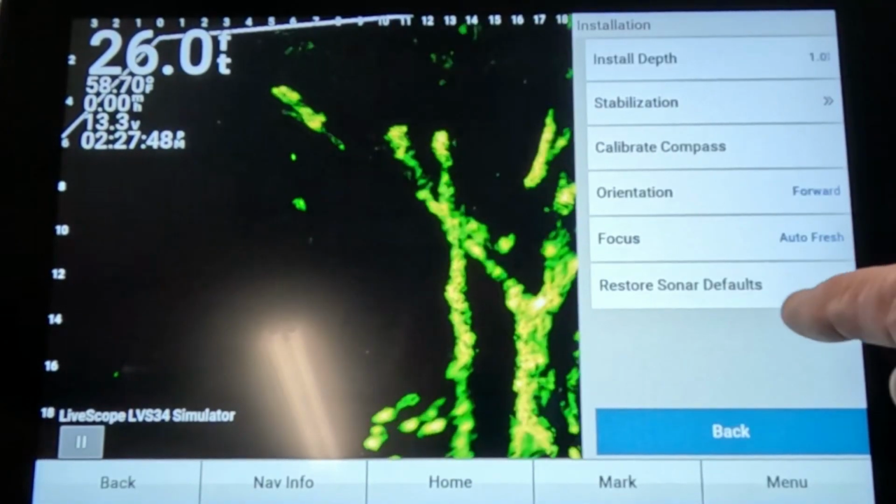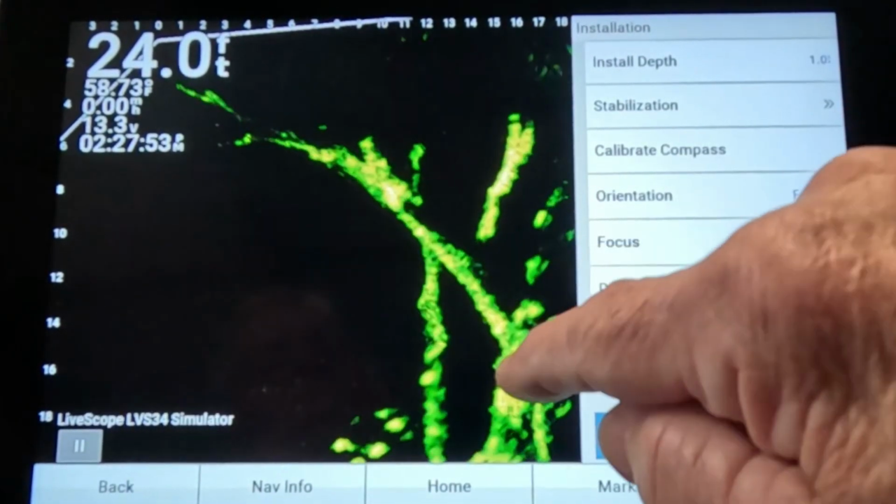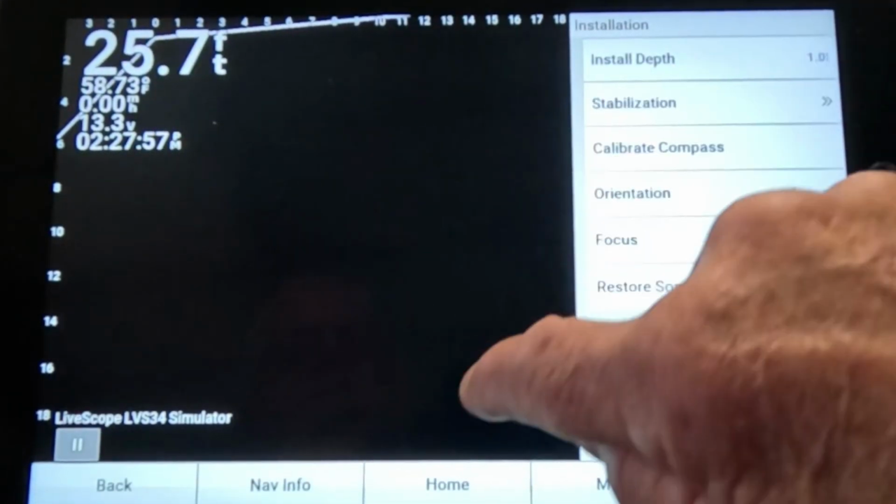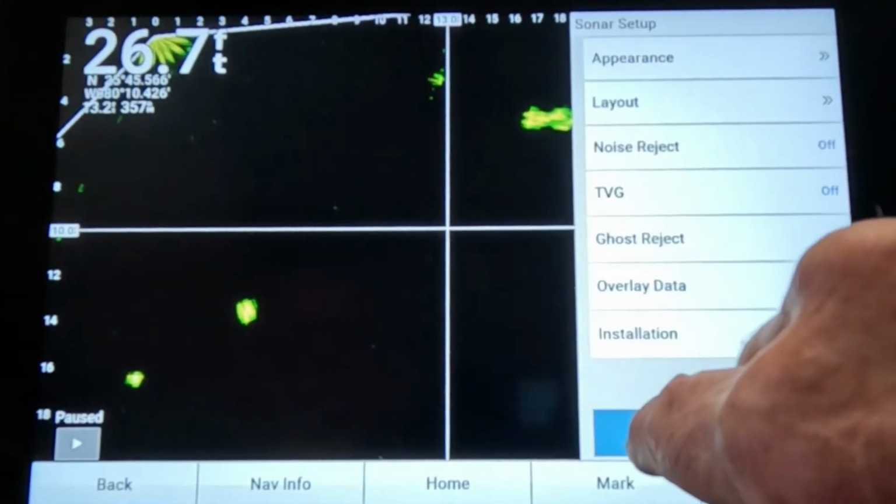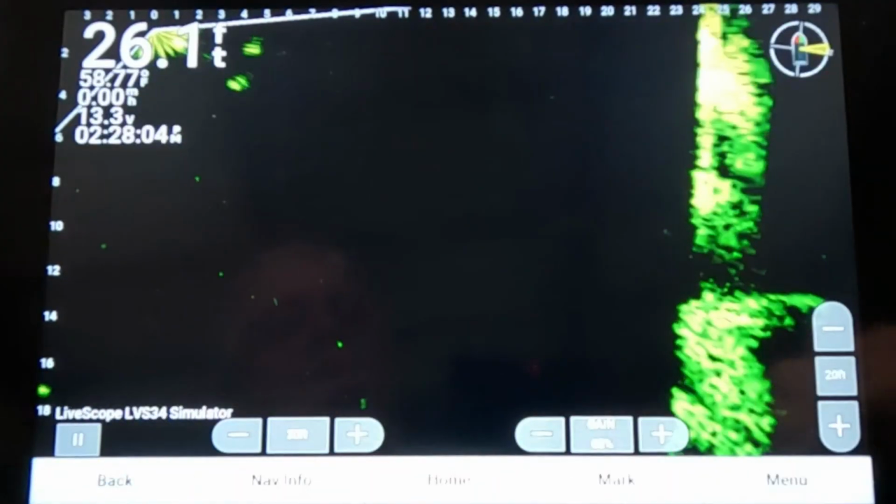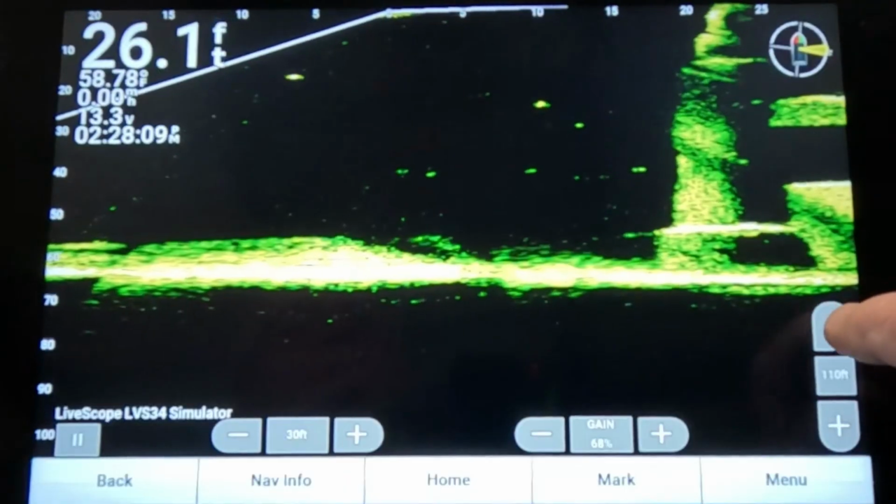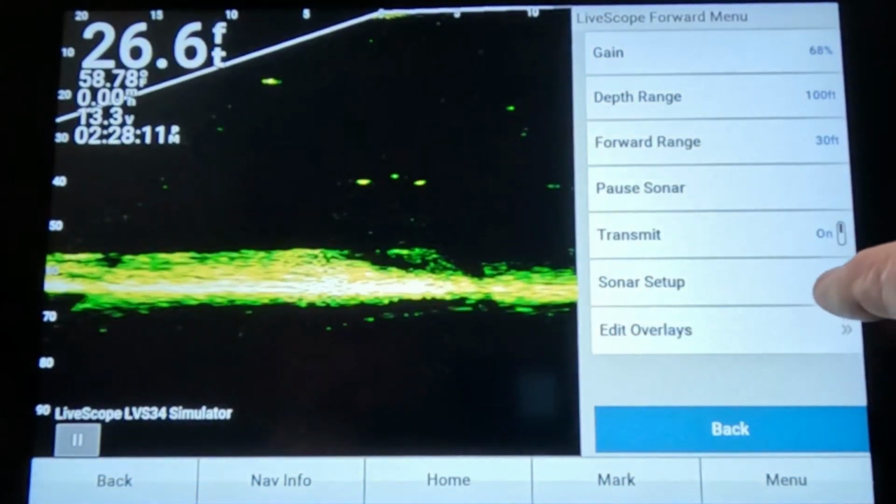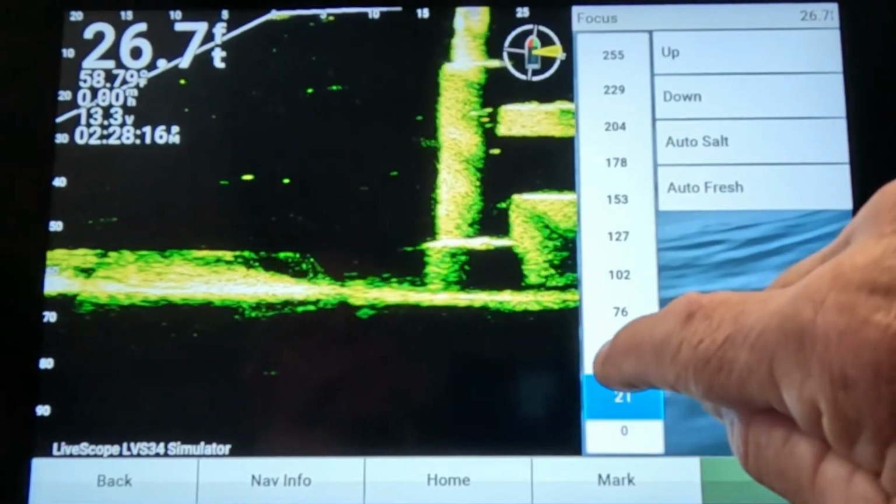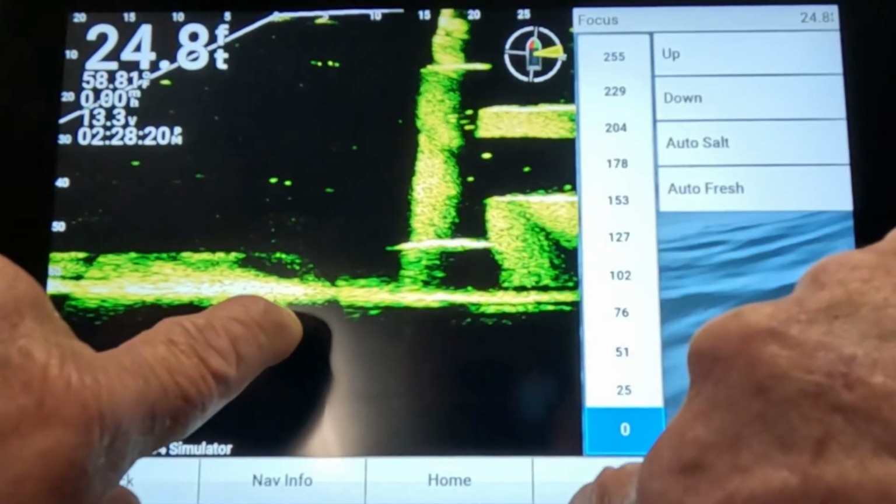Setup, installation, focus. What focus does, I leave mine set on auto, but you can mess around with it if you want to. I'm going to try to bring this picture right here up real quick, and let's see, get this turned back off. I want to see the bottoms. Bring the bottom up here. There we go. There's the bottom. You can see it real good. Let's go to focus real quick. Installation, focus. Now watch that bottom. Well, you can't really see it in the simulation mode.